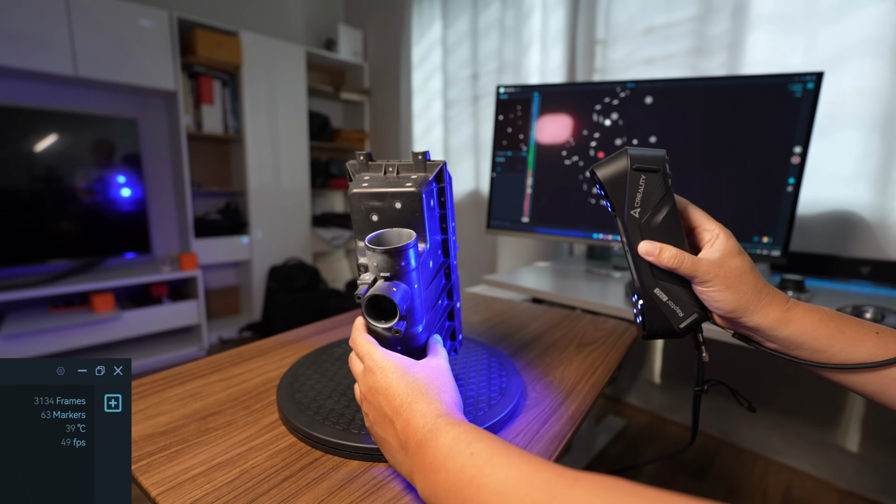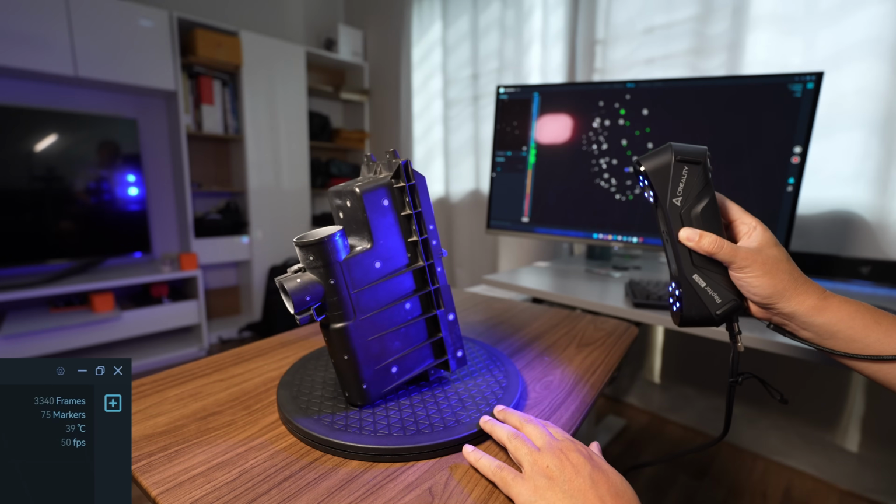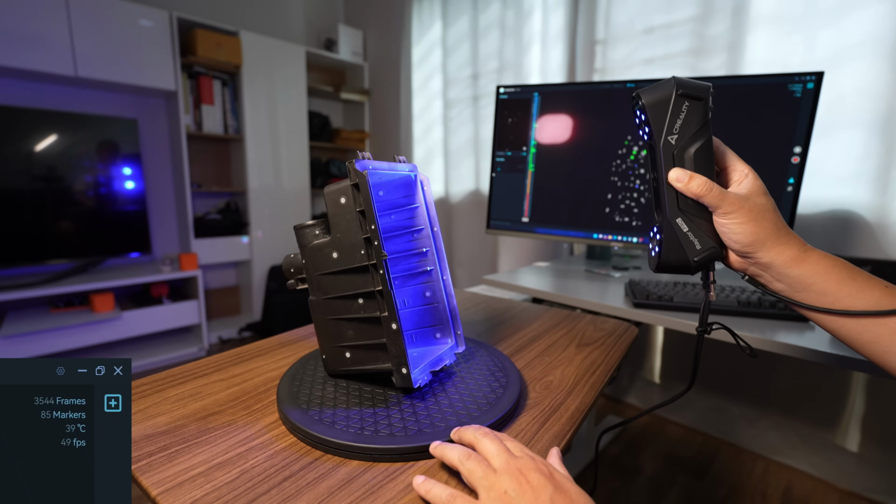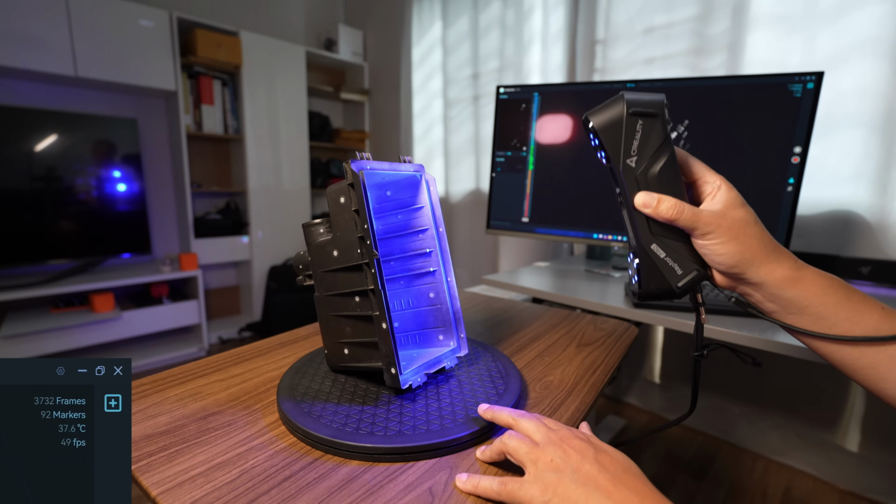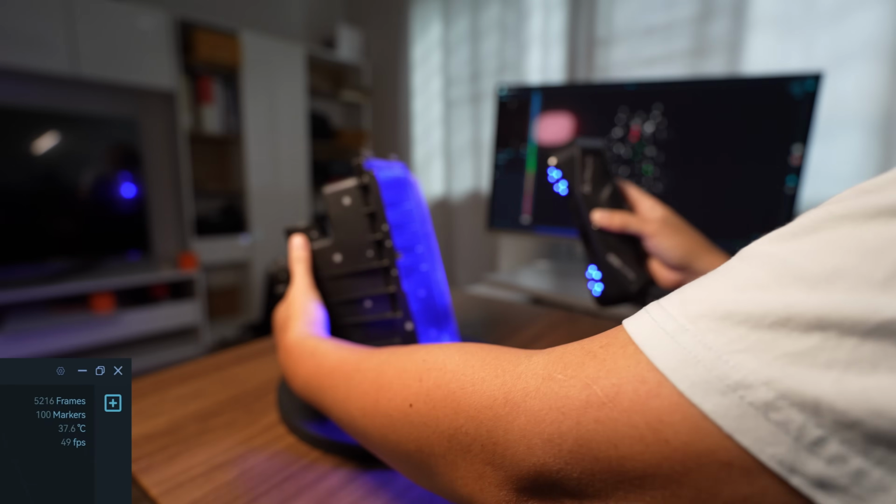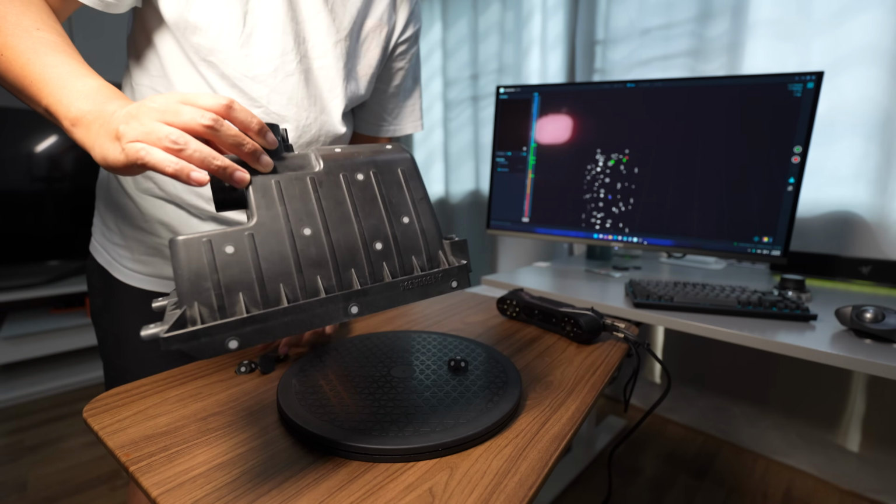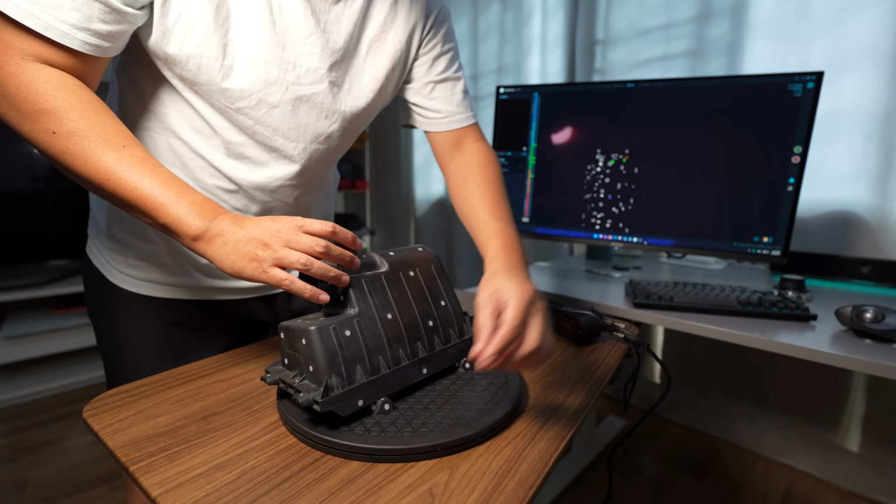Next, I'm going to flip it up and make a scan on the inside. Slowly move. I'm not using the external marker. Everything is attached to the object, so I think I put about 100 markers here. So I'm going to lessen it up a bit so that it will be easy for me to delete the turntable.